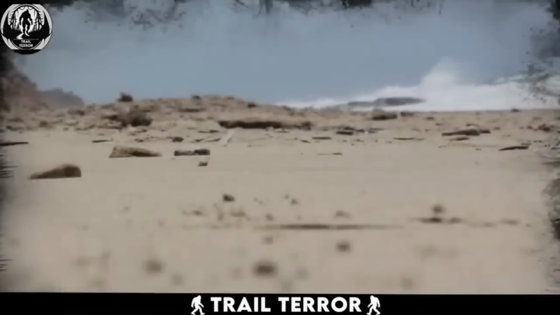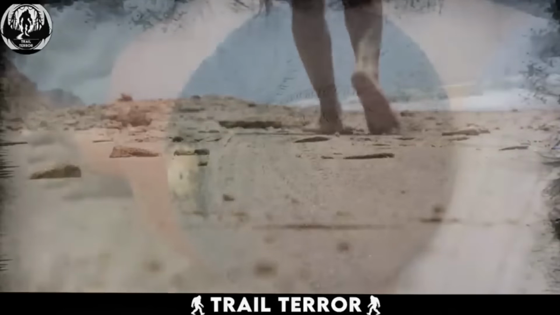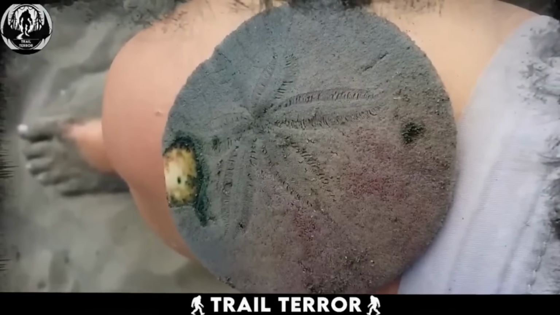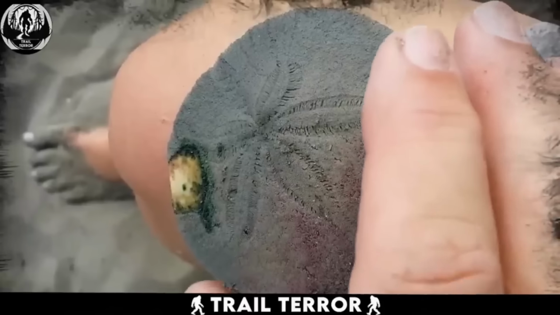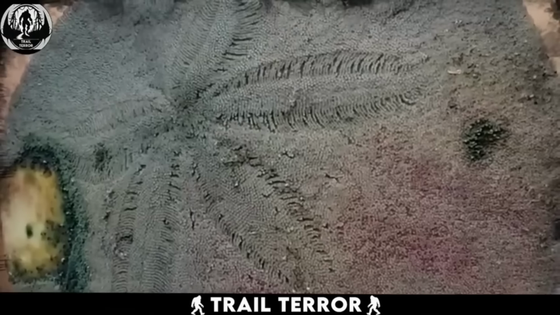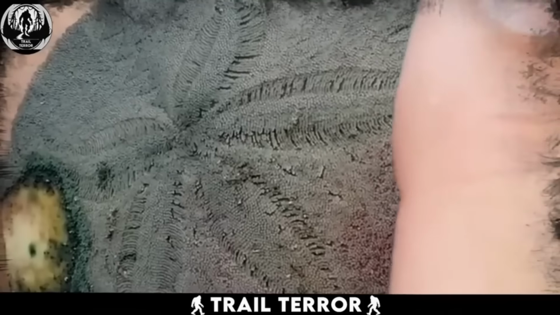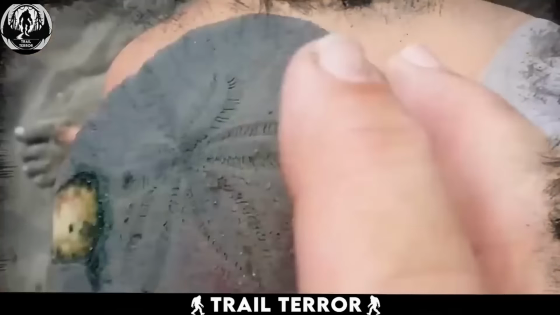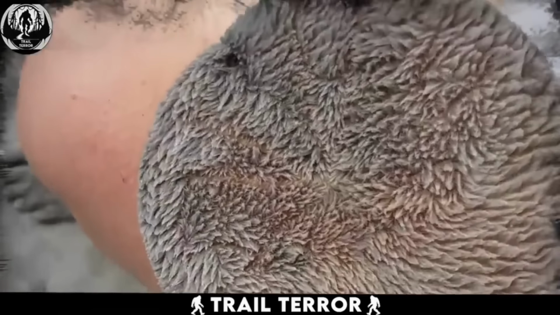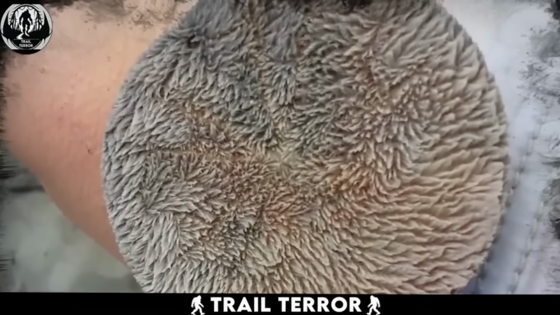Ever walk along the beach and find a cool-looking star-shaped rock? Think again. This video from Crescent City Beach shows a woman holding a strange living creature that looks nothing from this world. At first glance, it looks like a pretty rock with a neat star pattern on its top. But wait until the woman flipped it over. The underside is covered in thousands of tiny wiggling legs. Not exactly what you'd expect from a rock. It's alive.